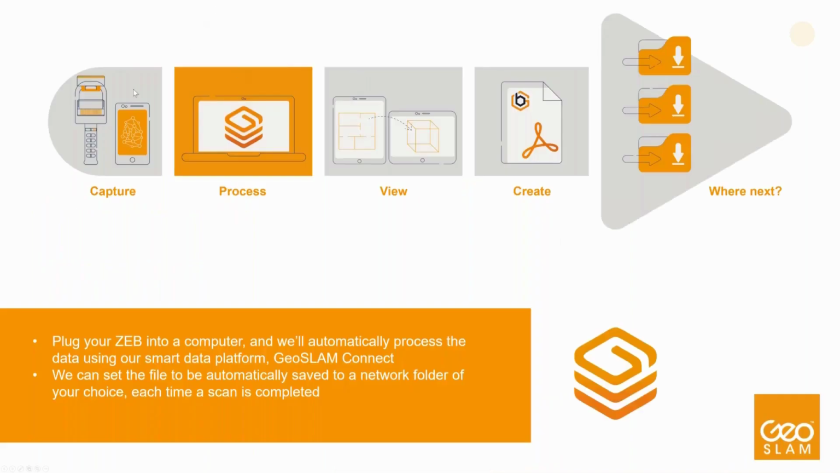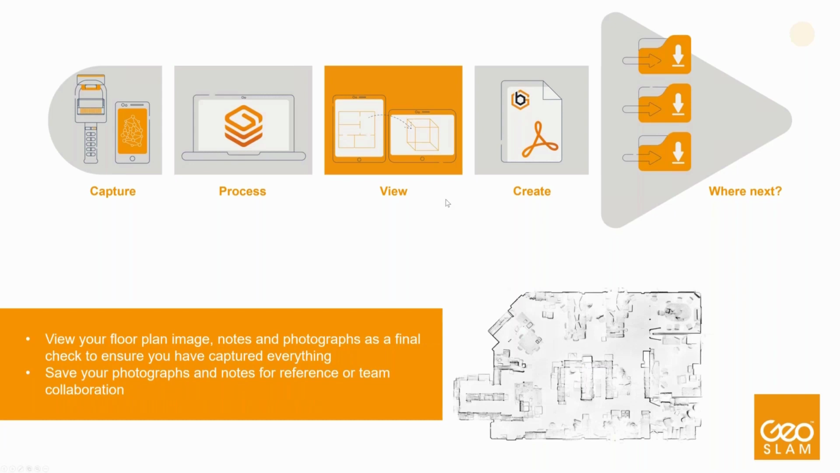The data is then automatically processed in GeoSLAM Connect software, which is running the GeoSLAM floor plans module. Once the data reaches the software, it automatically generates as many floor plans as there are floors in the scan. You can then view this data, and usually these are the floor plan sections, which as standard come in a 1 centimeter per 1 pixel scale. Hence, they have a measurement scale, and it will generate as many sections as you have in your data.